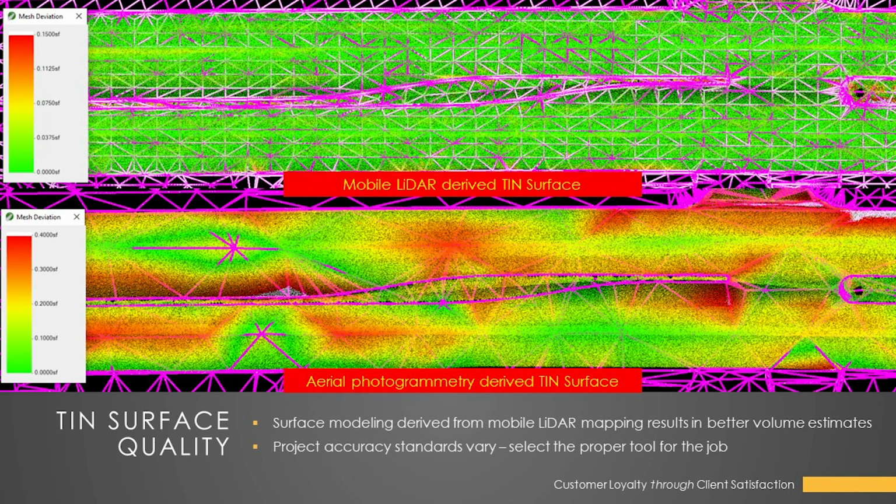If you see the scale on the left side, it ranges from 0 up to 1500ths, and you can see that throughout the entire data set, we're in the range of green. So basically our tin surface is within 300ths or less of what the actual mobile LiDAR point cloud elevation values are. And on the bottom there, you see an aerial tin surface that was generated for this same area.